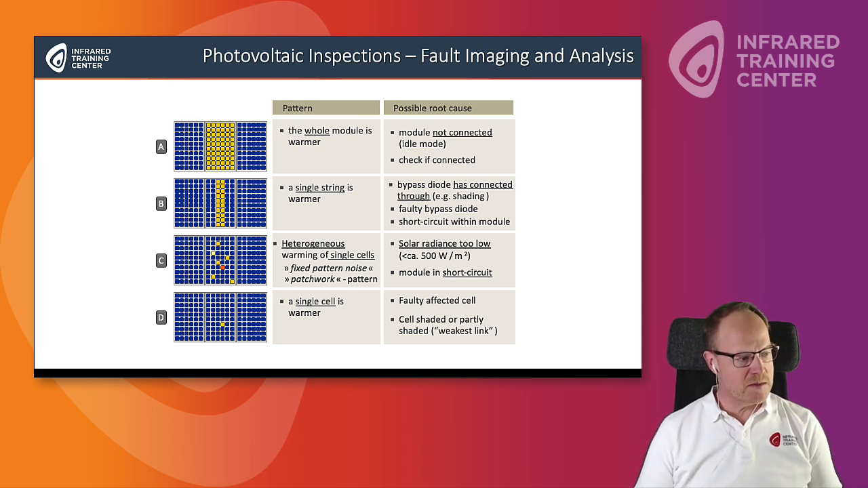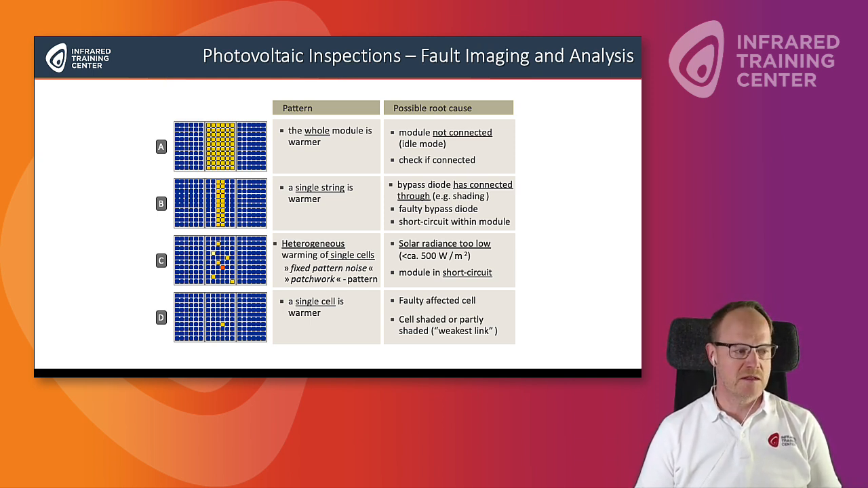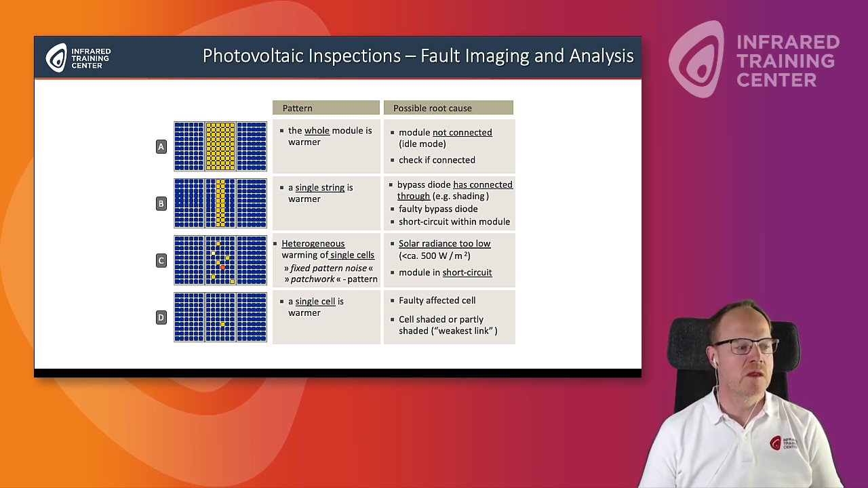Example C is a bit more complex or complicated. So you see a heterogeneous pattern, heterogeneous warming of single cells. If it's a fixed pattern noise or a patchwork pattern, this is what it's called. That's what it will look like, as an example here. What could this be down to? It could be because of a solar radiation which is too low, under 500 watts per square meter, or maybe the module is in short circuit.